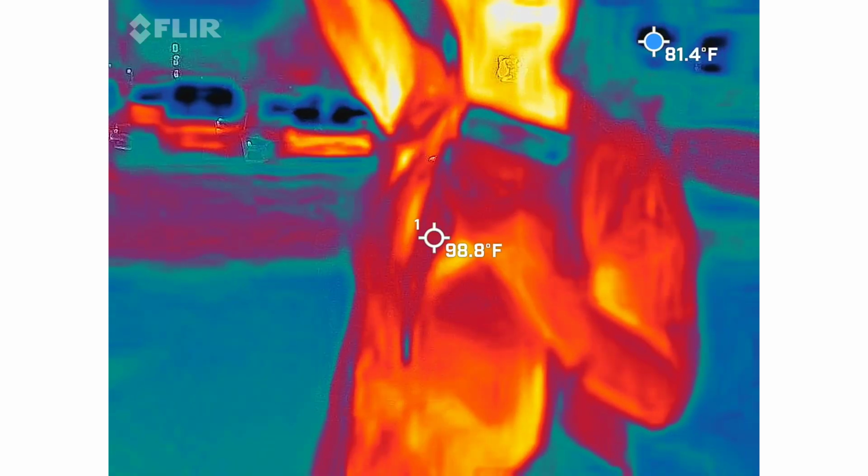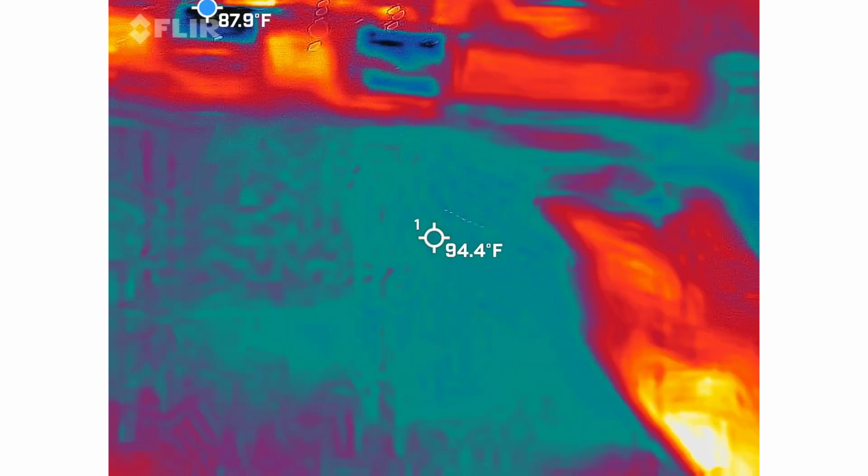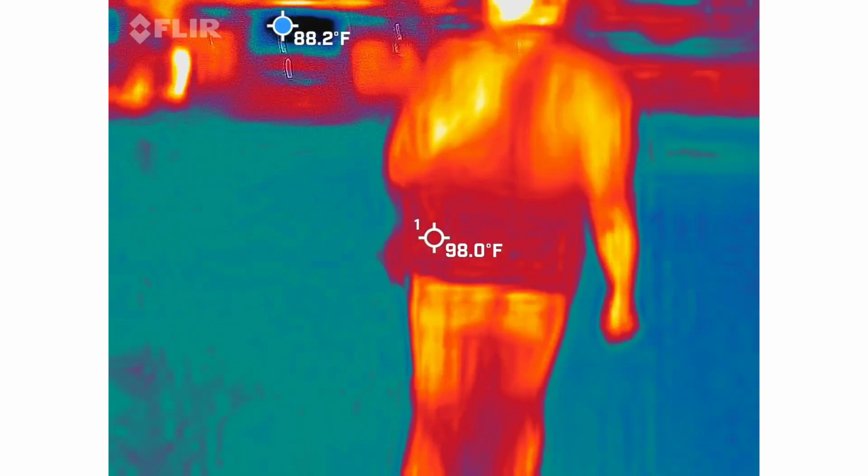What did you say? All right, let's wander over this way. Trying to keep you in the frame. Oh, sorry. No, that's okay, babe. You're like the hottest thing there, so.